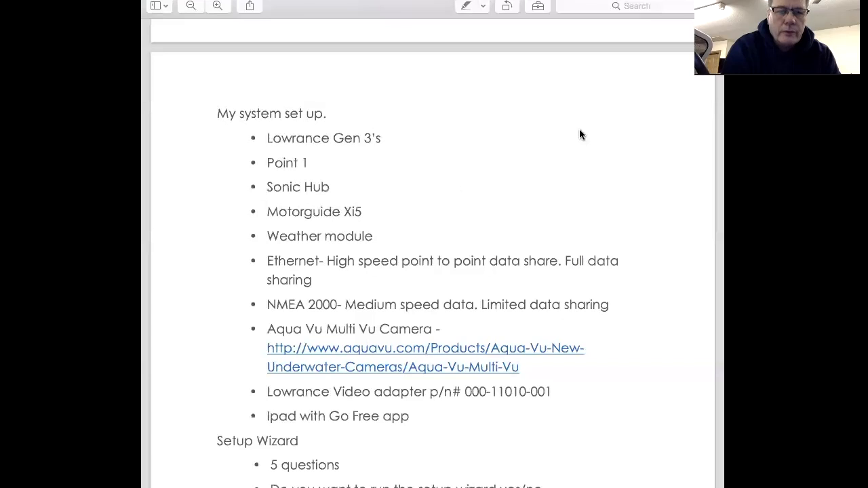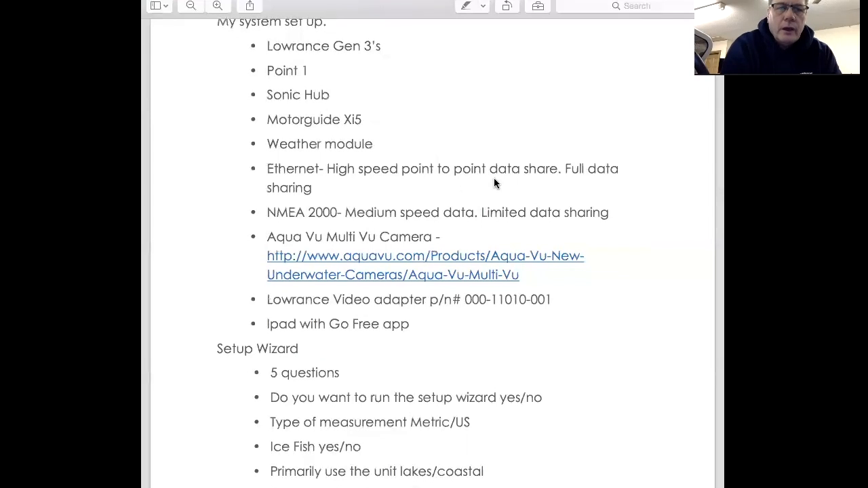I'm not going to show any pictures or wiring diagrams and things like that. But a couple other things I got going on here: I got an AquaView multi-view camera. It's a pretty cool deal, and I'll show you what that looks like and how that ties into my sonar.